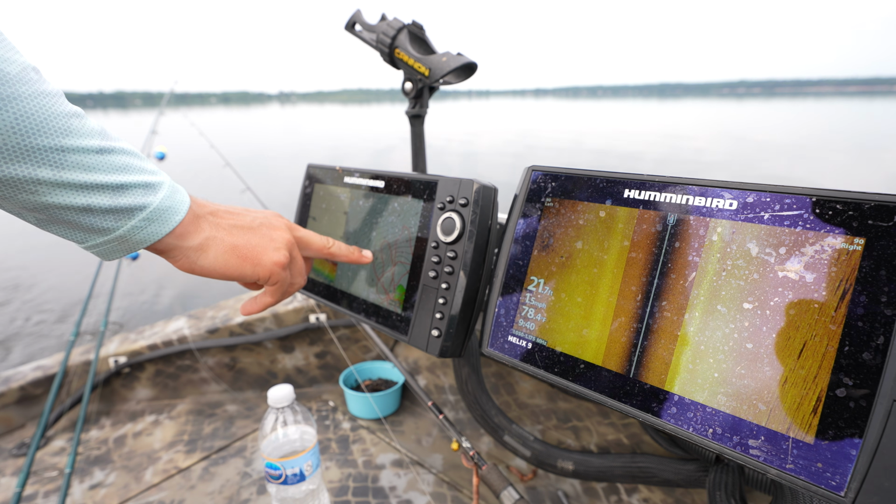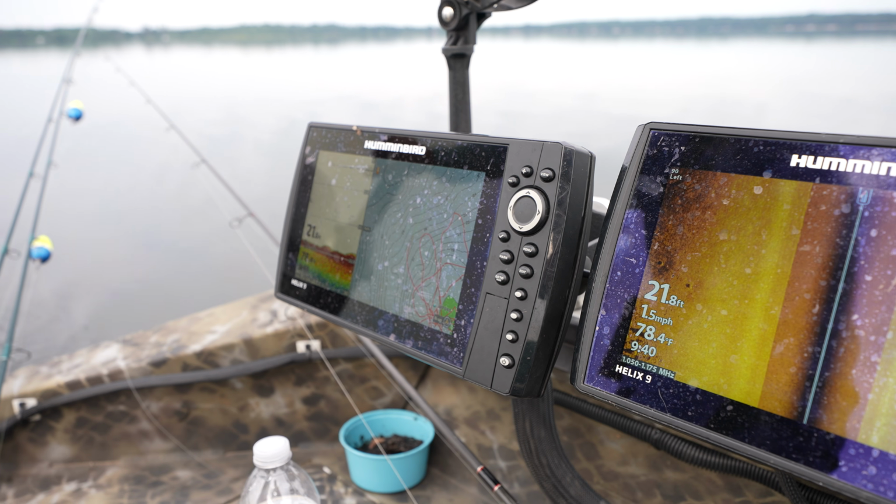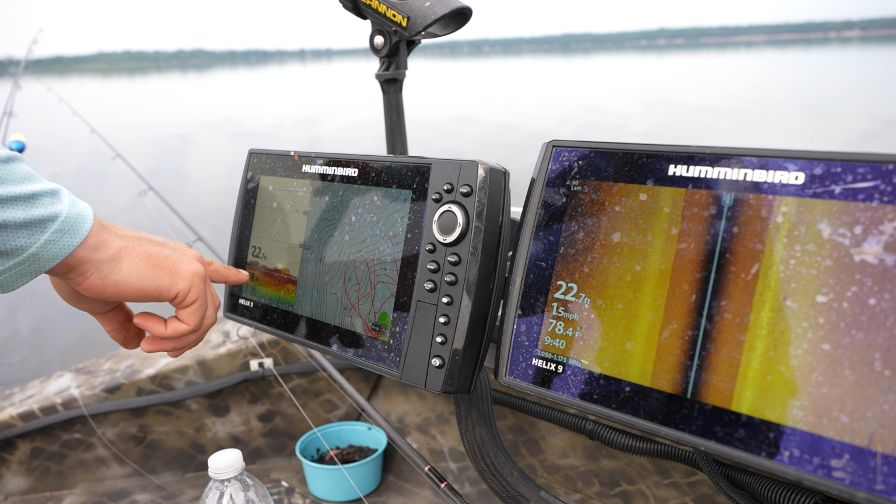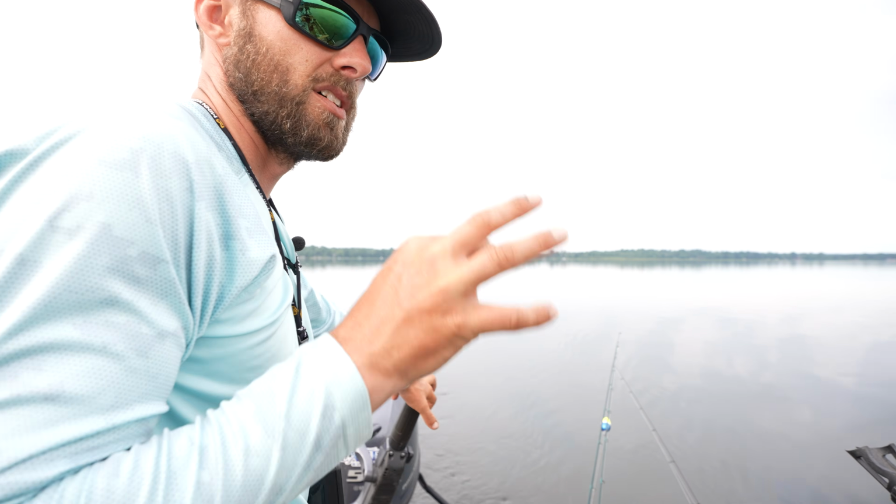I split screen this with my GPS map and a little bit of sonar. I don't need a big, huge screen of sonar, but if I miss any fish on side imaging that come right below me, this is gonna tell me like, oh, look, I'm driving over rocks right now. Or like, oh man, look at the fish here. This is how I like to set up my graphs if I'm fishing this way.